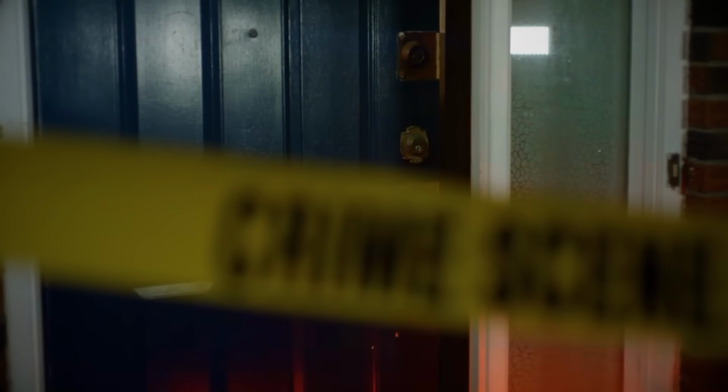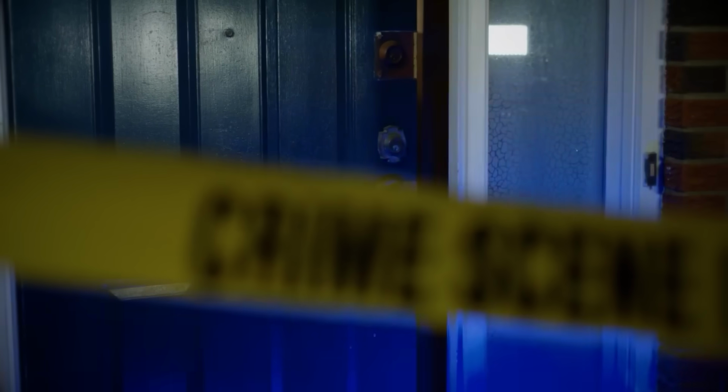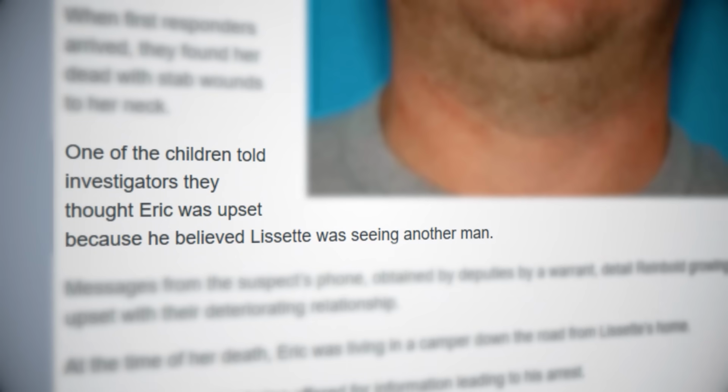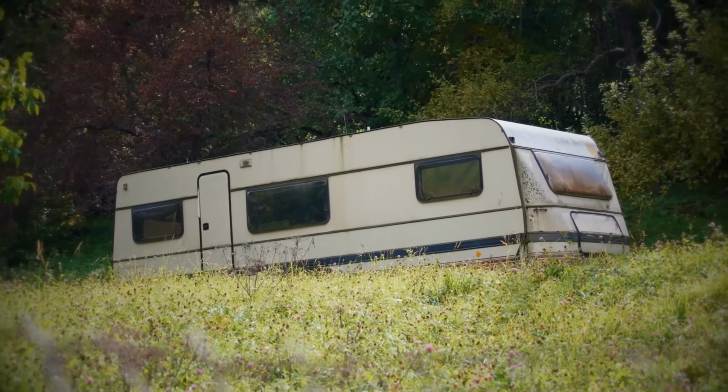On July 9th, only months after his release, police would be called after Eric's children discovered the dead body of their mother, Lisette. Upon examination, she had multiple fatal stab wounds to her neck, with a manhunt being initiated in an effort to catch the would-be terrorist-turned-murderer. According to North Dakota-based news outlet KVRR, it was deduced from testimony by his children as well as messages later obtained via warrant that Reinbold killed his wife due to the belief that she was having an affair. Relations between the two were so bad that he wasn't even living with her at the time, instead residing in a trailer down the road.